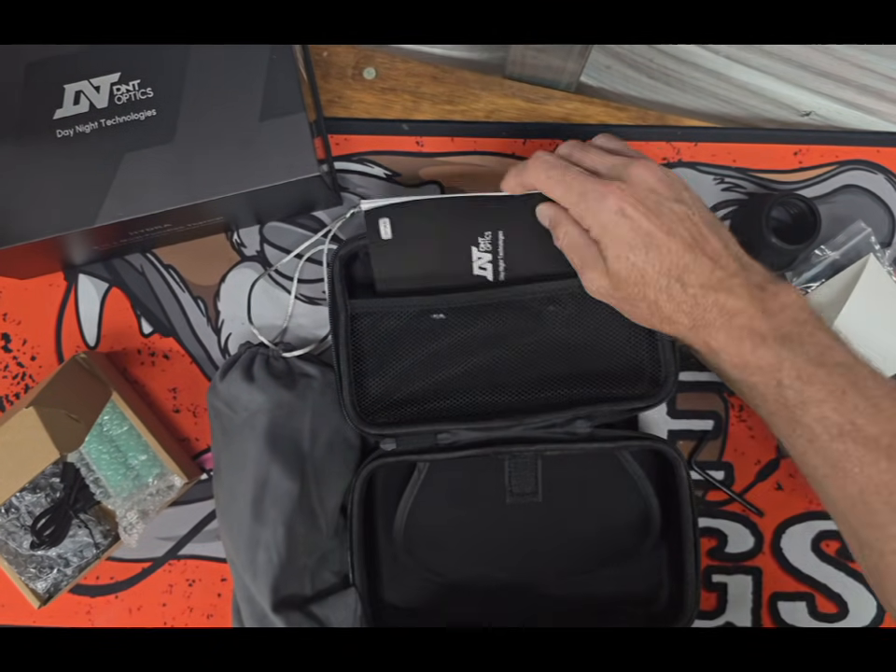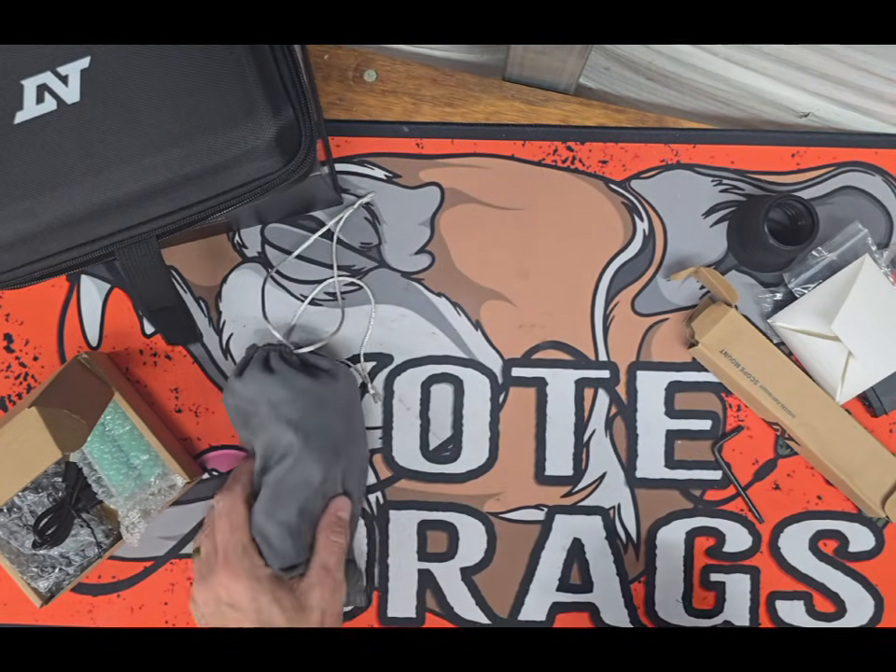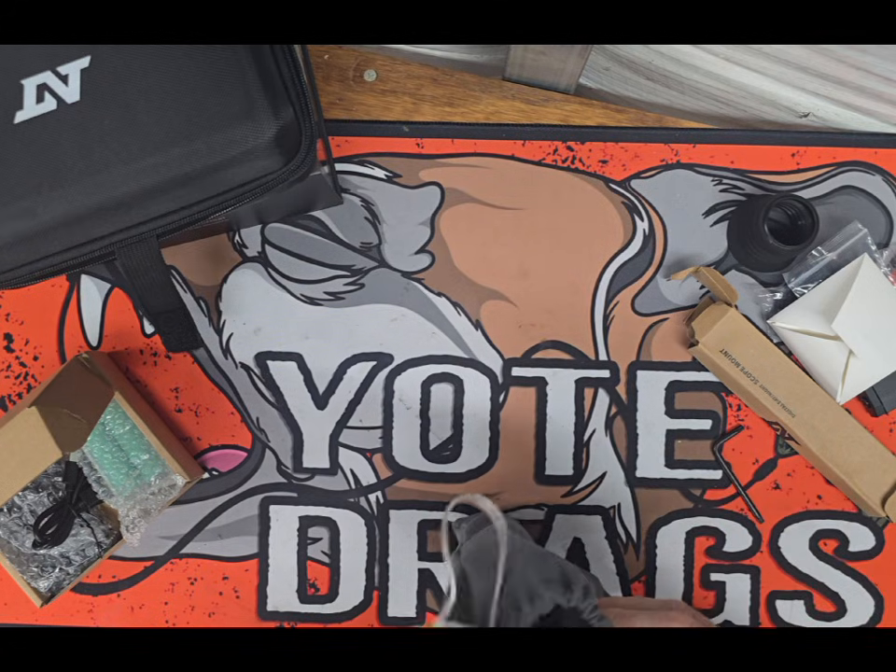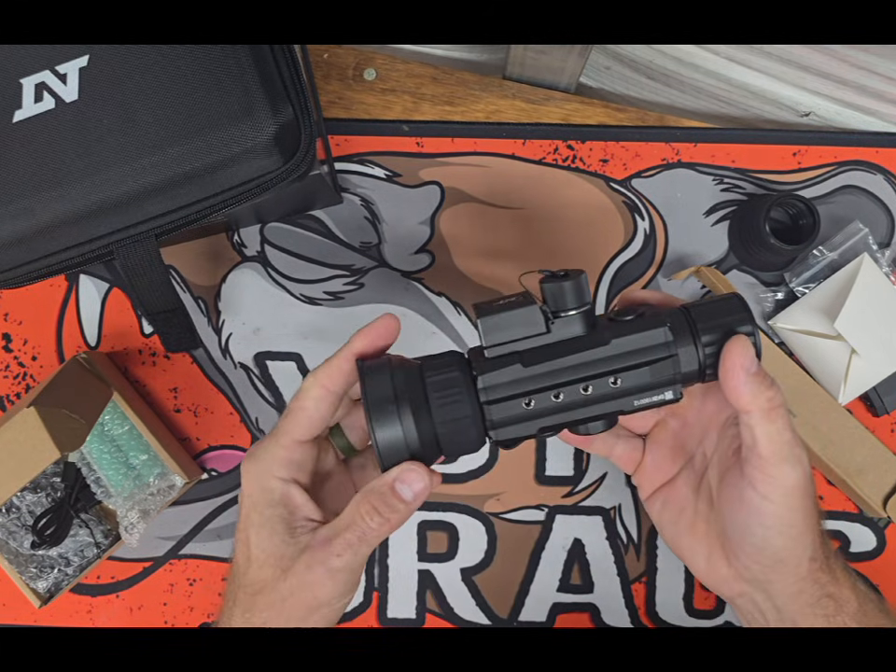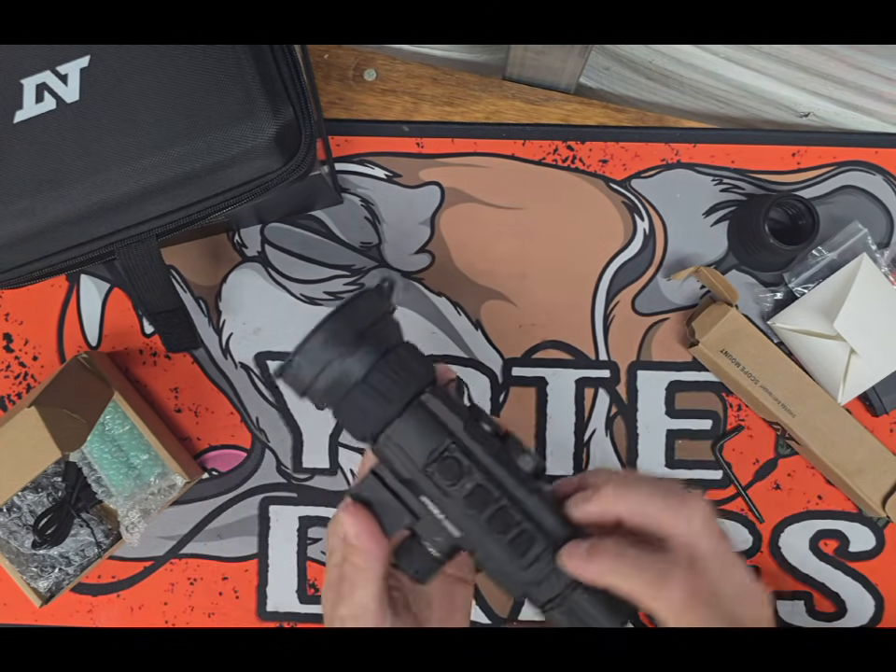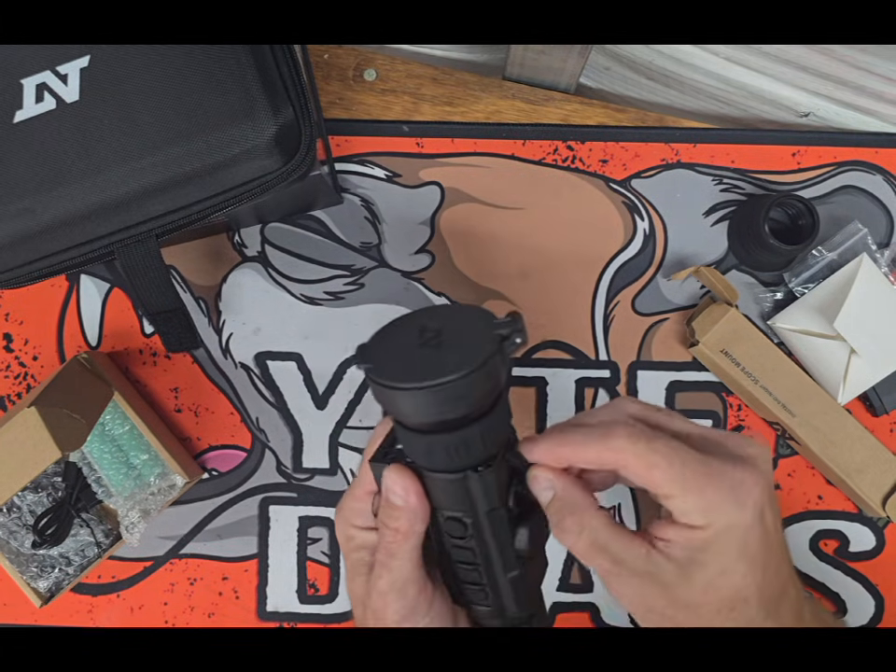Like I've said in my other videos, I should be able to figure these out without reading a ton of paperwork. And that's how I feel like scopes should be done. It shouldn't take 3 days worth of reading to run a thermal scope. It should be somewhat intuitive. So it looks like the regular Hydra body. Button layout appears to be the same.